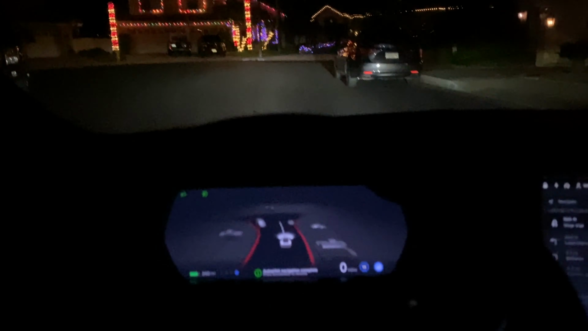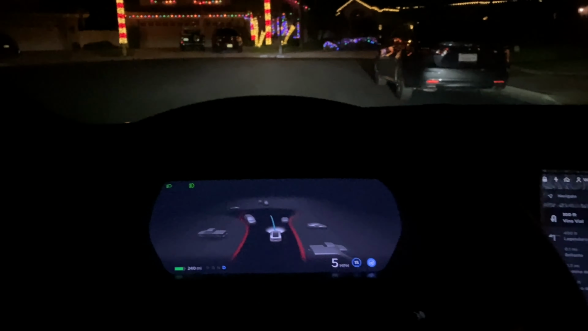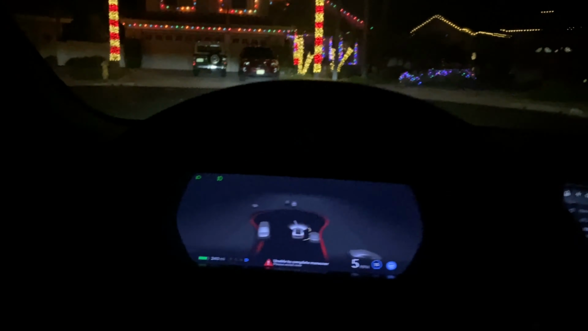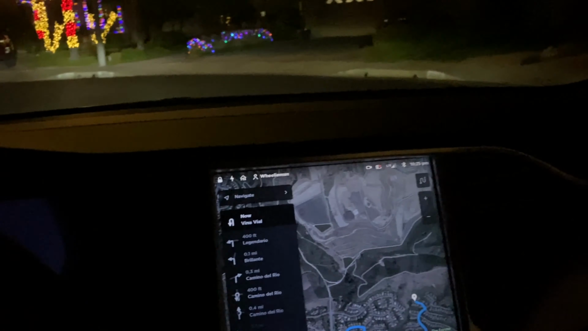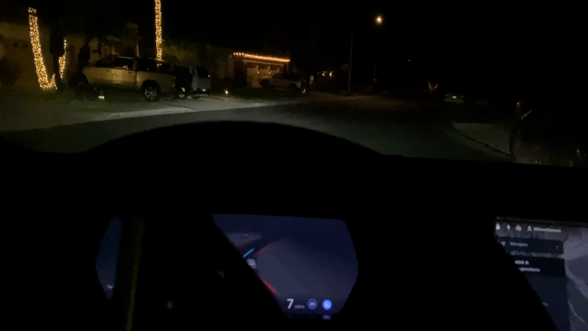Okay, so we got a new destination in, and we are facing a cul-de-sac, so I don't believe the beta will be able to complete a U-turn. Yeah, right here we're getting the unable to assist message. So I'm gonna manually take over real quick while we turn around. And once we straighten the wheel, I'll re-enable it.